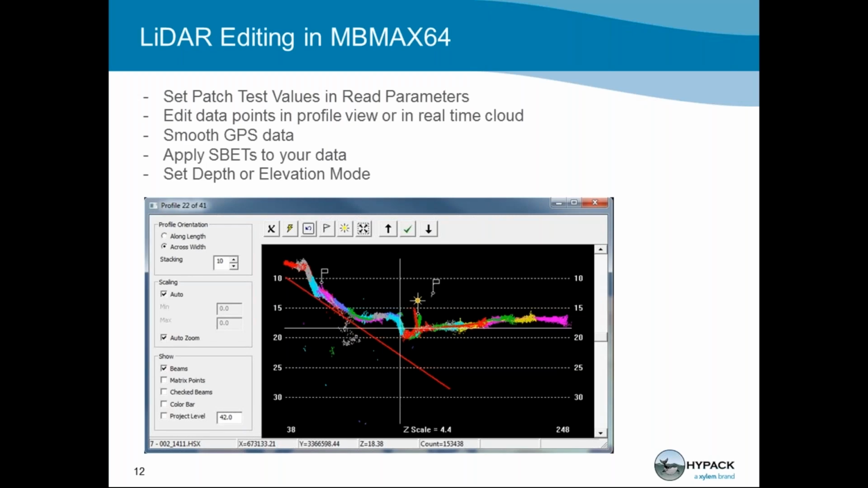One thing to note is that it's important to remember to perform a patch test calibration and set those patch test values in your read parameters. Two of the tools we have available to you so you can edit your data points are Profile View Window or Real-Time Cloud. All of the flyer editing tools are going to operate the exact same as they would if you were editing hydrographic data.